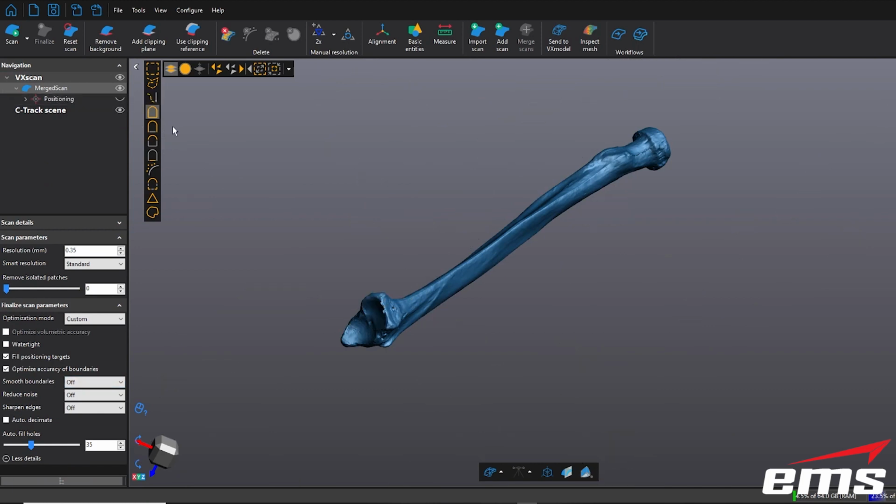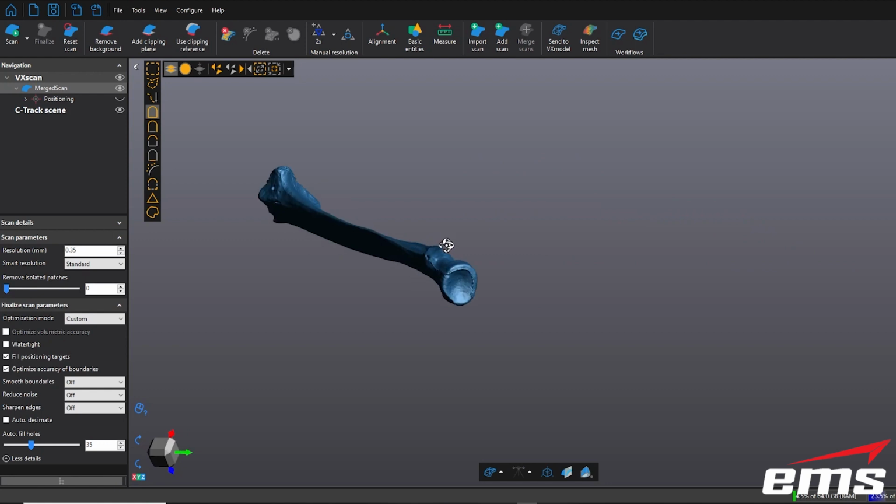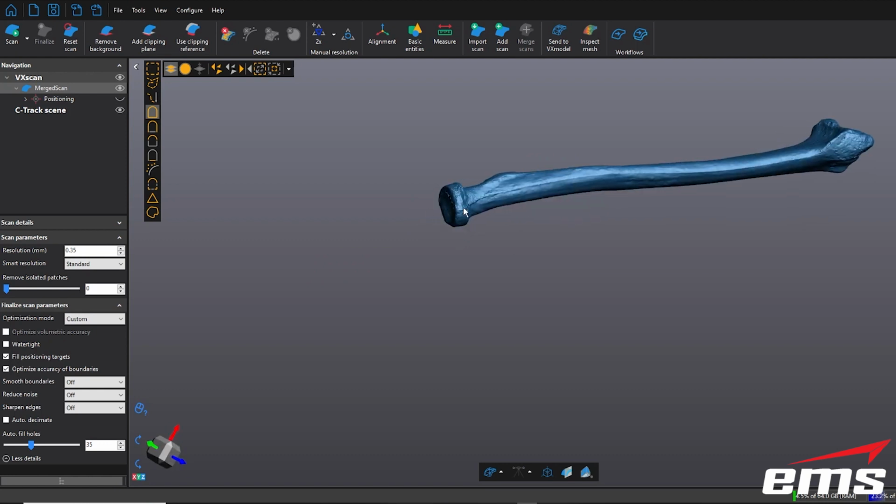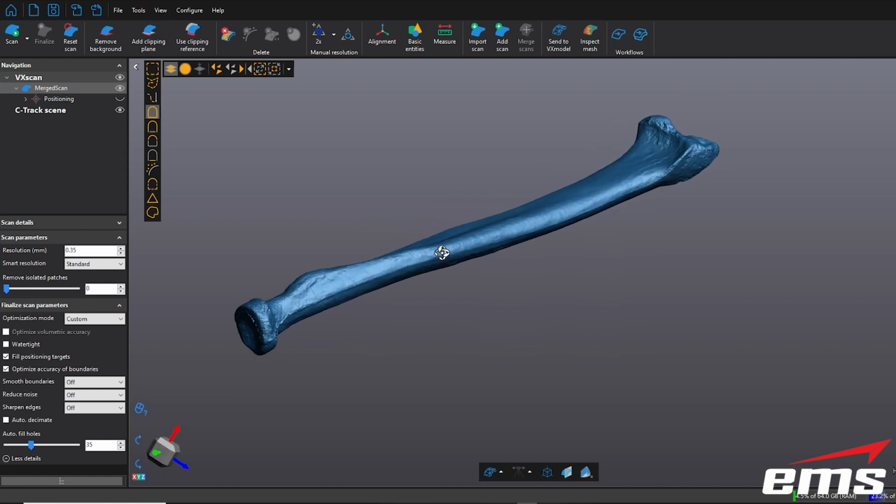And there we go. There is our bone model. Looks nice. Everything looks good. And these are plastic medical models, so you can actually see some of the parting line on the part. So they're not real bones, but you get the idea.